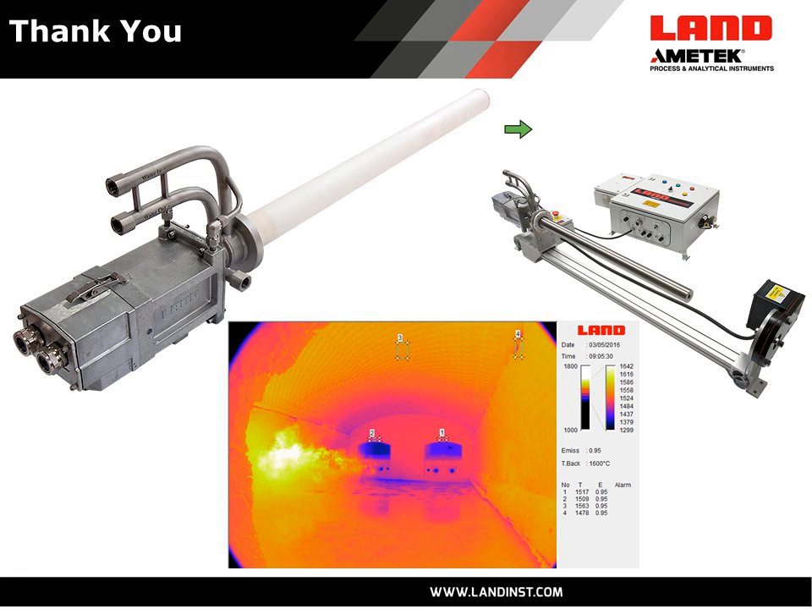and it is mountable on an optional auto-retraction mechanism such that it will automatically protect itself if somebody was to accidentally turn off coolant or air purge. This thing would automatically retract. If the lens tip for some reason went over a certain critical temperature, it would automatically retract. So it's a trouble-free installation and a very good installation for our customers.